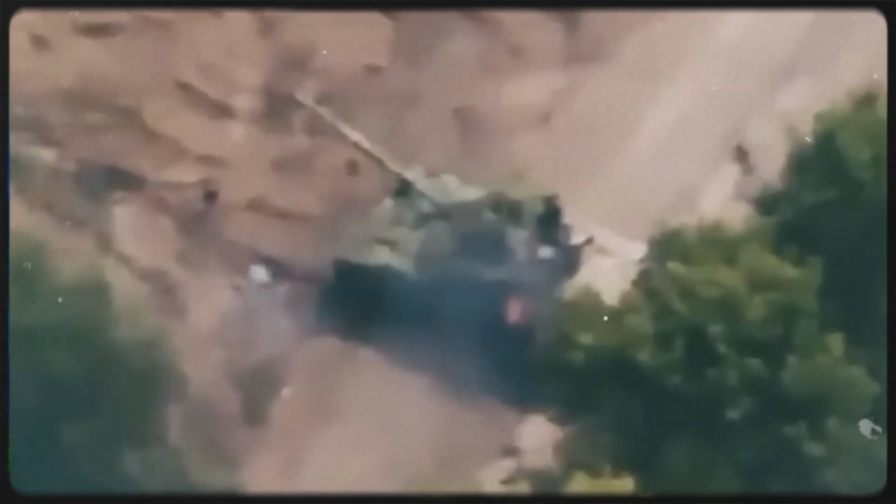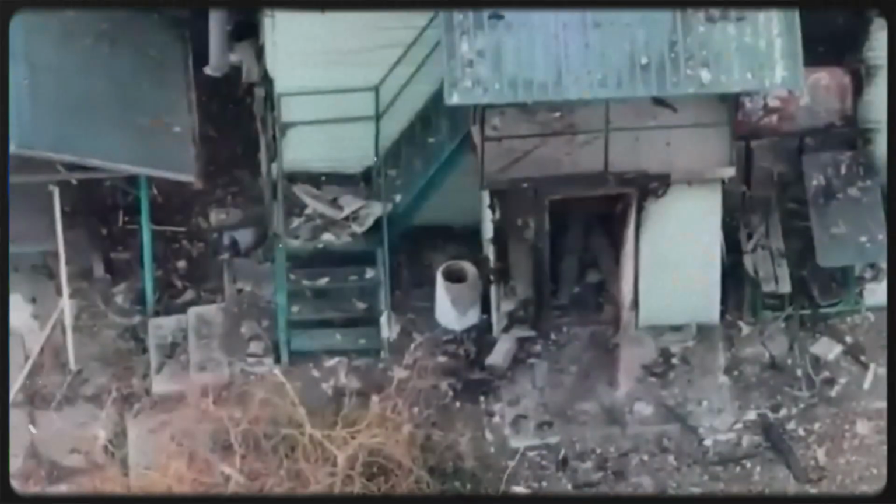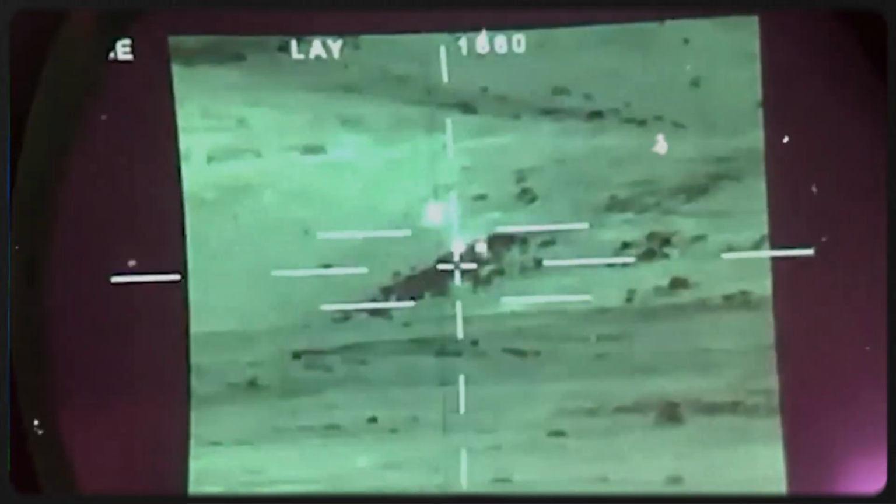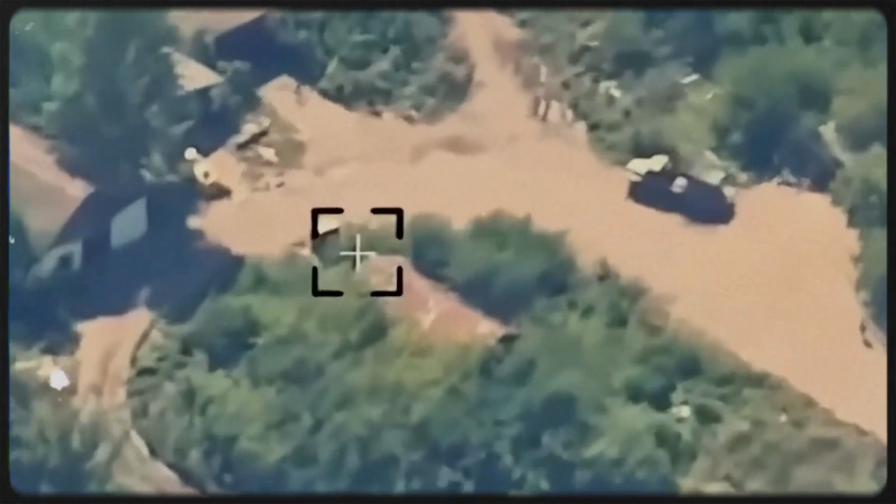Once a reconnaissance UAV spots a small group crossing a field, entering a tree line, or stopping near a building, the clock starts. The drone crew does not need to guess where the soldiers might be hours later. It can follow the movement as it happens, pass the image to a strike team, and keep the target under observation until an FPV drone is ready to move. That is why even a short trip near the front can become a race between concealment and response.